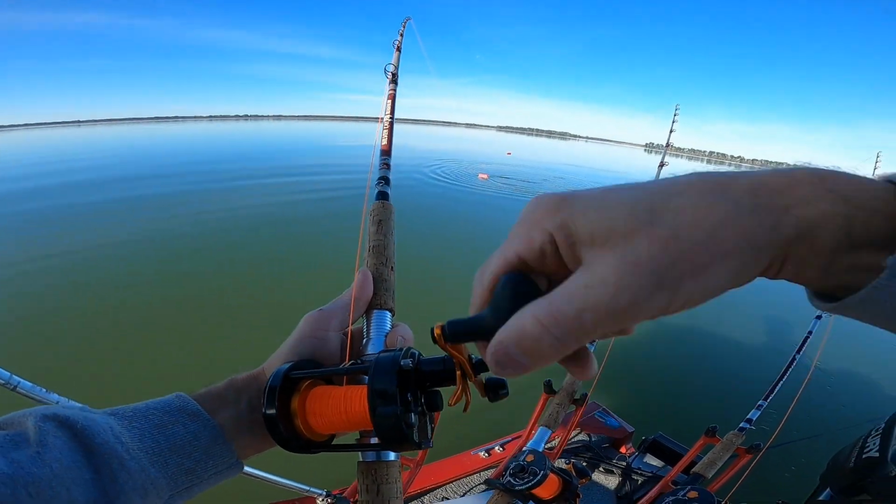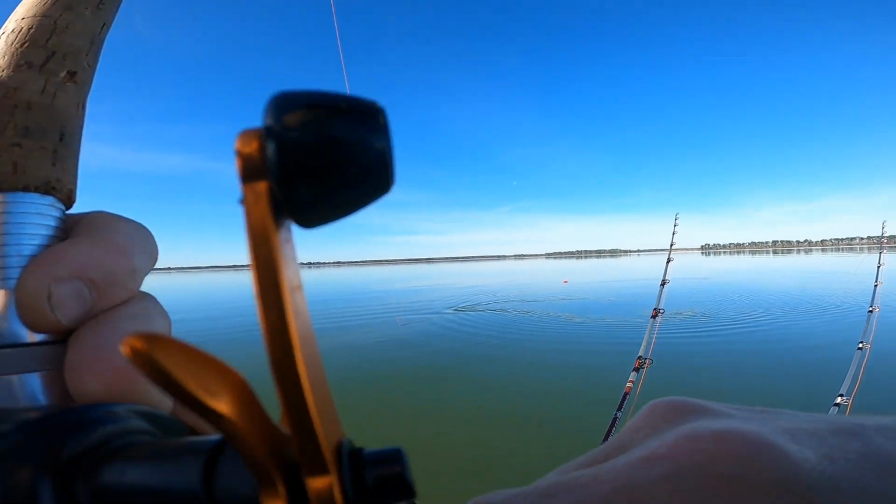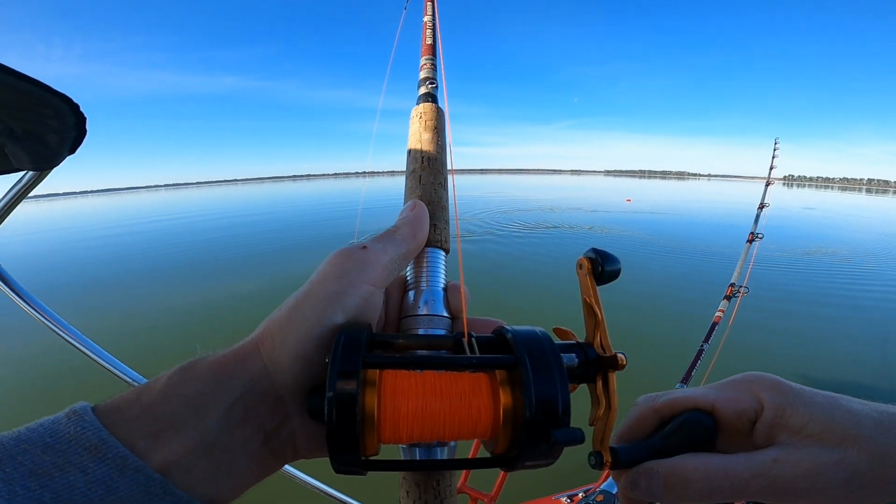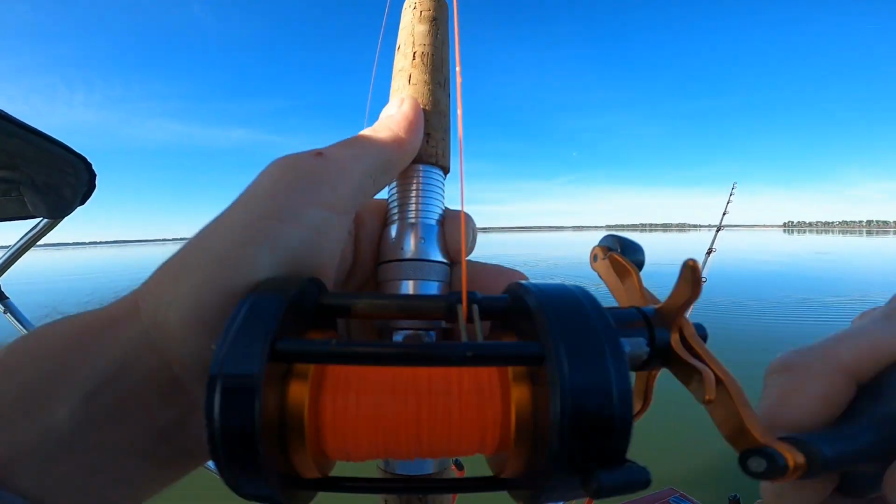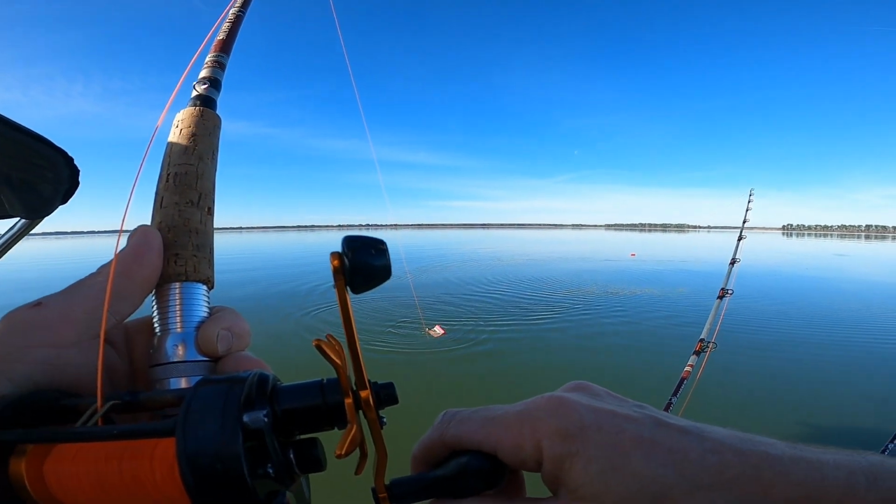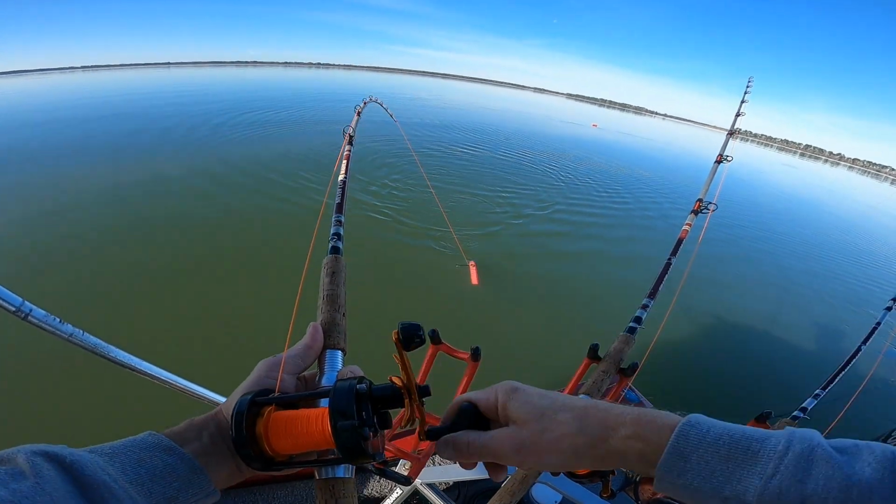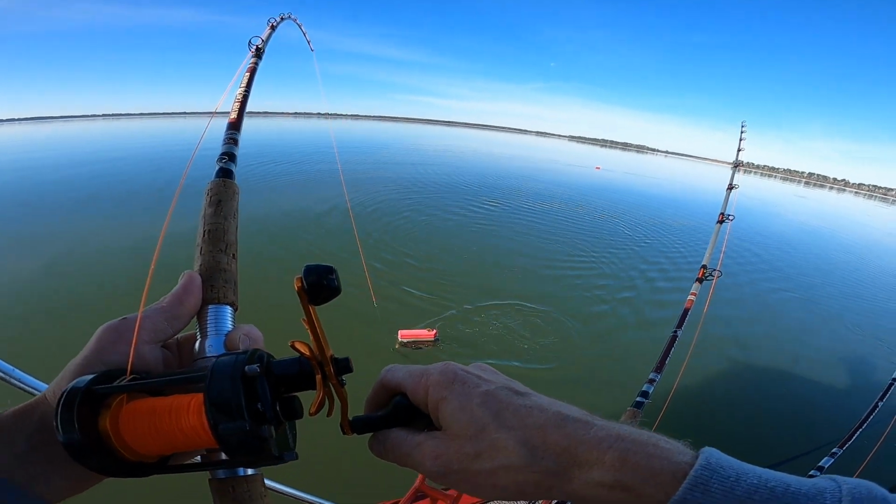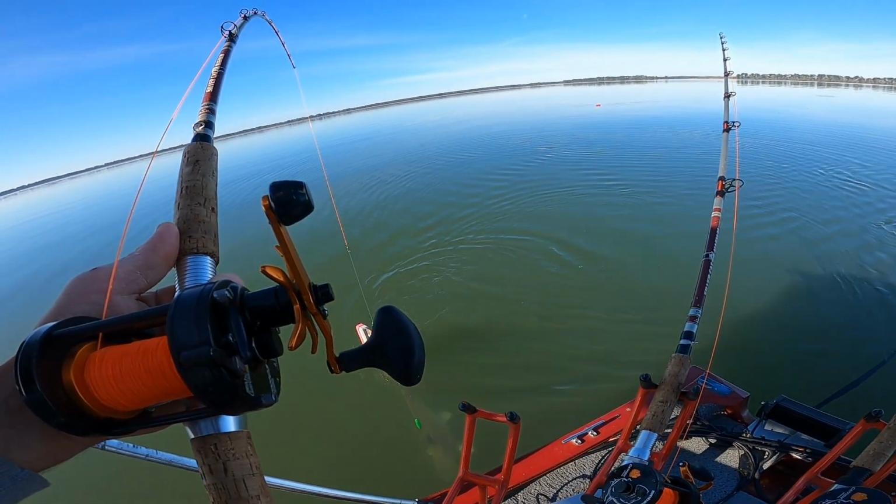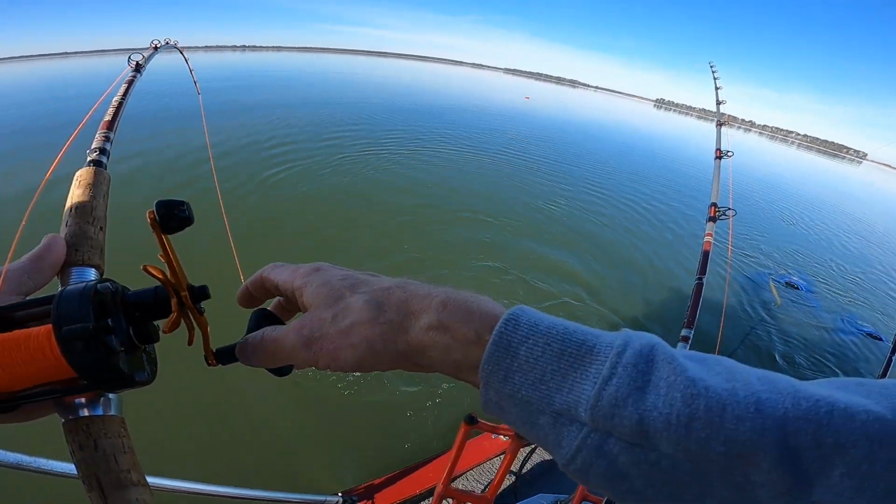Must be either tiny or he got off. I think I feel him on there. I'm not sure. He's running all over the place. He's pulling. He just didn't do much till I got right here to the boat. I think he's a little bit bigger than I thought. Yeah, he's not bad at all. Yeah, he's going all under the boat now.